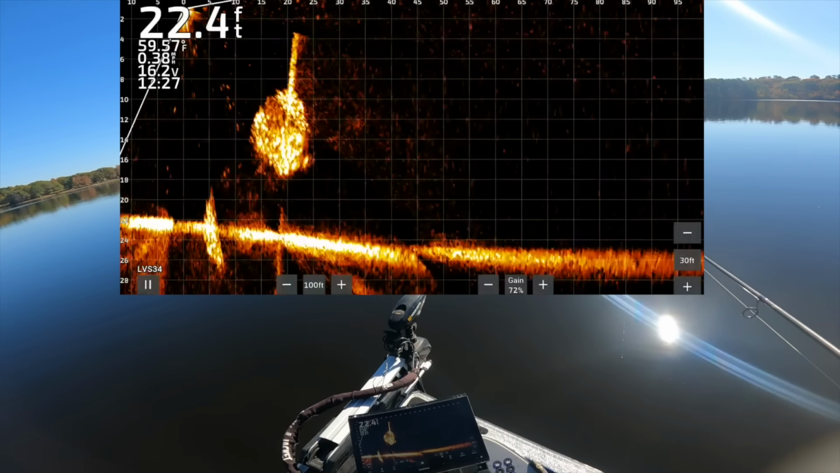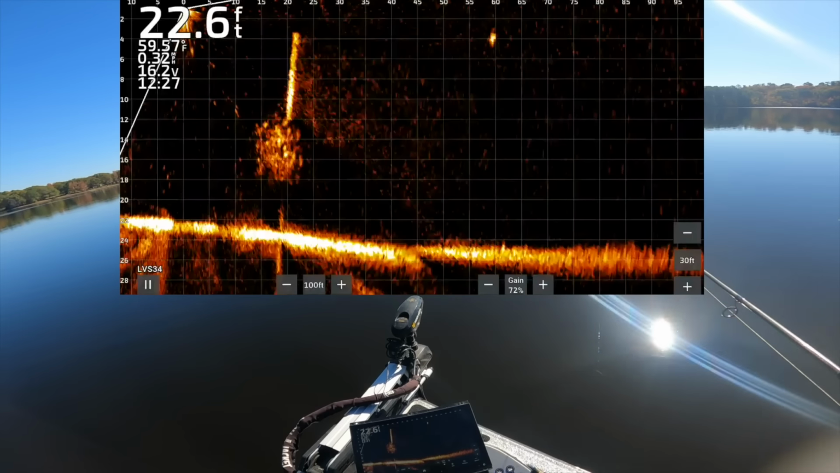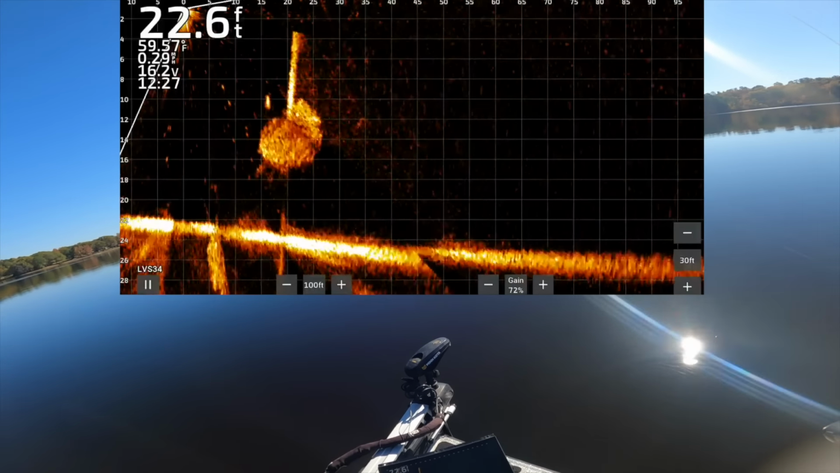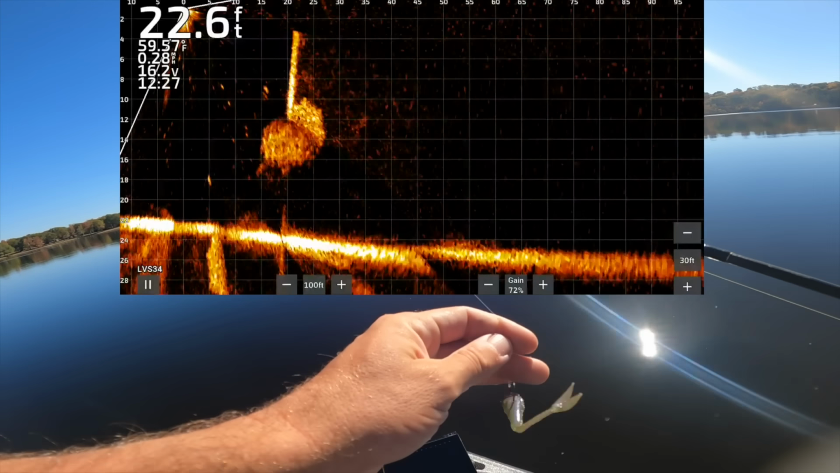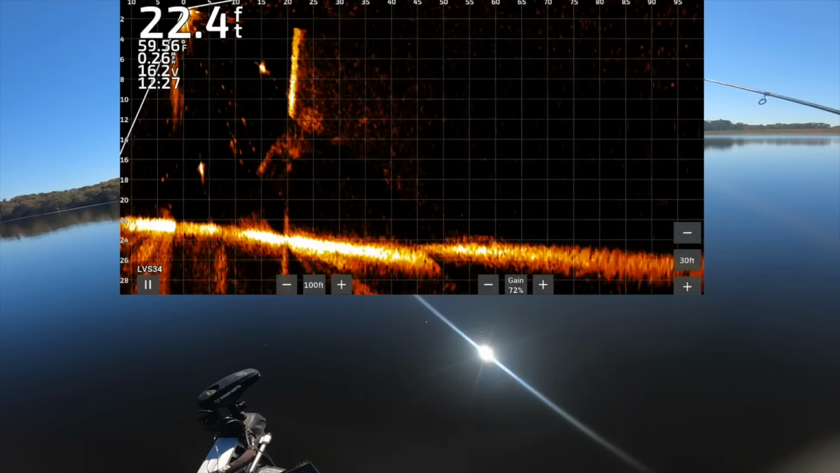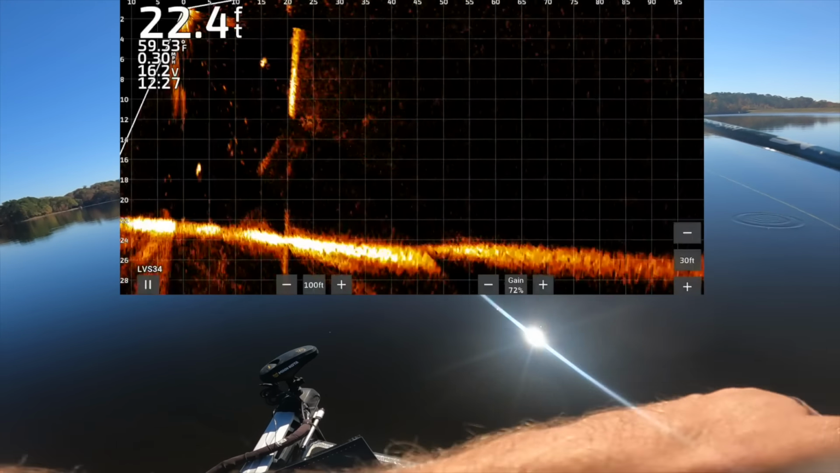Conditions, as you guys can see, are really slick today. And so it might not want too much of a big swim bait or a moving bait. There he is again. But let's throw this little hover juggle. He's actually coming up to the boat now. He's kind of in the little ghost tree. Little hover juggle. You can see I went past him.